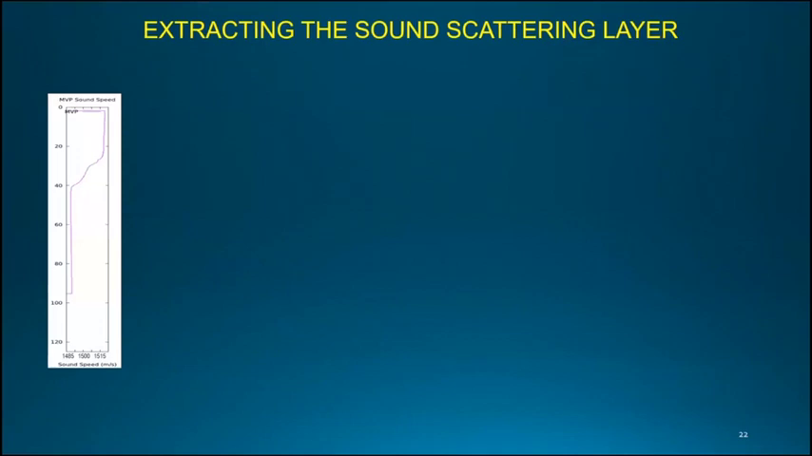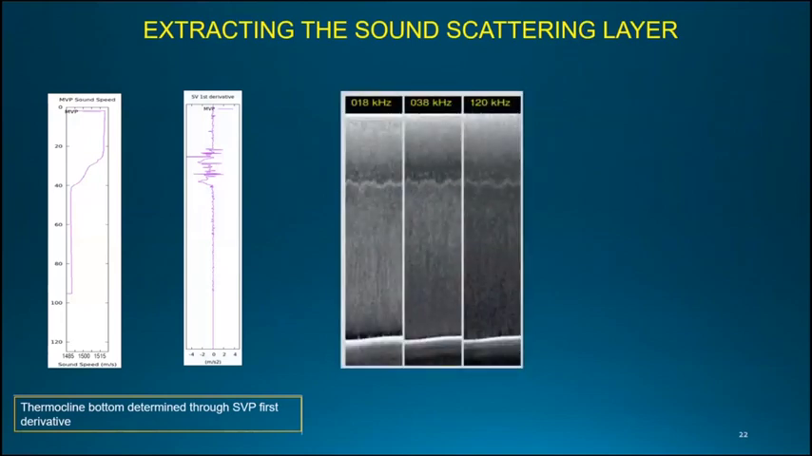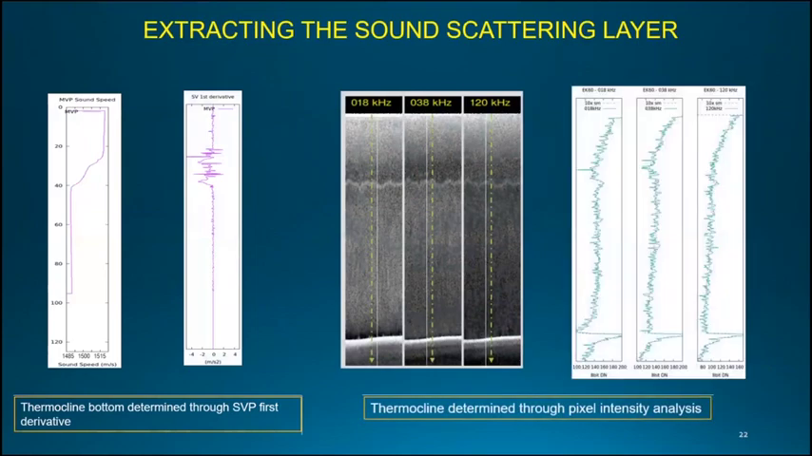So this is an MVP sample, a sound speed structure, computing the gradient, we're getting the top and the bottom of the thermocline, and then at each of the locations in the echograms, we're going to extract vertical sections in the echogram corresponding to the low, medium, and high frequency, and I'm going to compute the numerical profile of the pixel intensities. We're going to get these three structures. So this is the intensity that we are seeing here in this pixel. There is a noisy and weak signal, but within it, there is our thermocline. We need to extract it somehow.